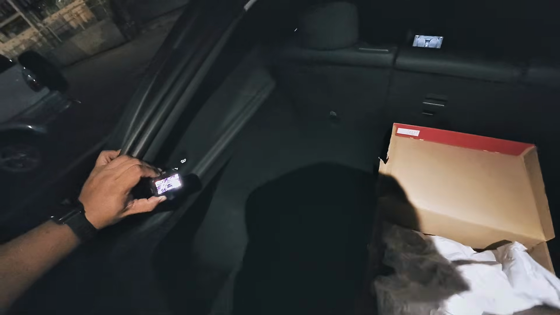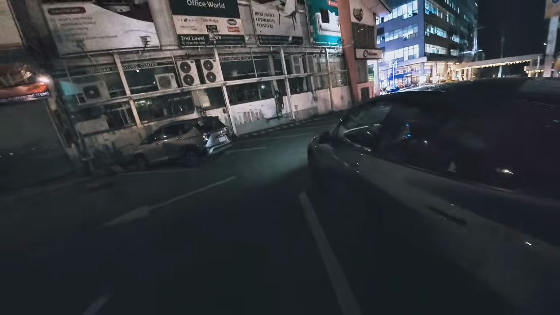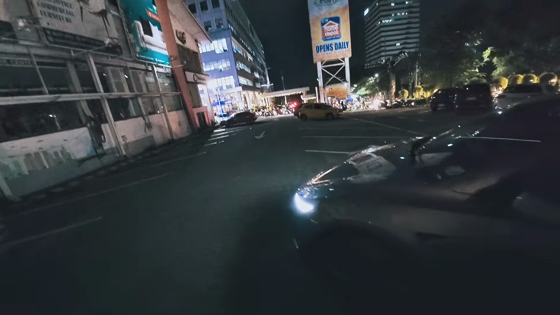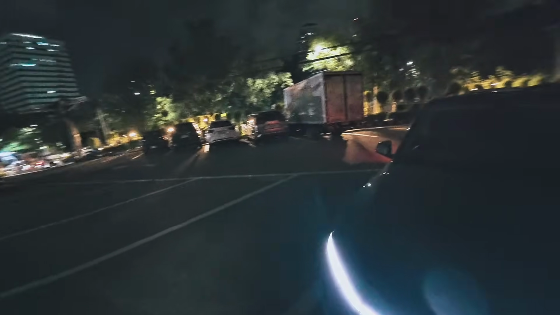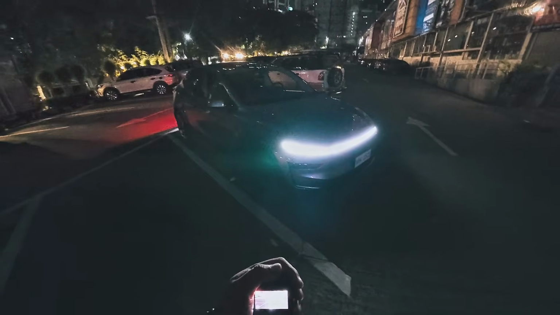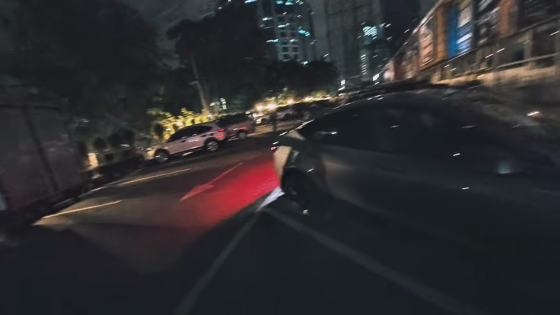So it's not just about the tech. It's not just about the looks. It's also about the convenience, the utility, and the usefulness of the Tesla Model Y that really makes this car shine. That's probably one of the biggest reasons why the Tesla Model Y is the brand's best-selling model here in the Philippines. Well, not just in the Philippines, I believe.